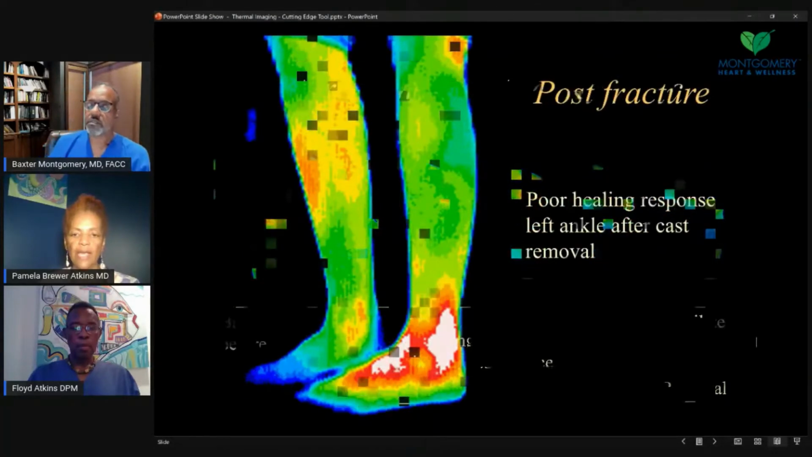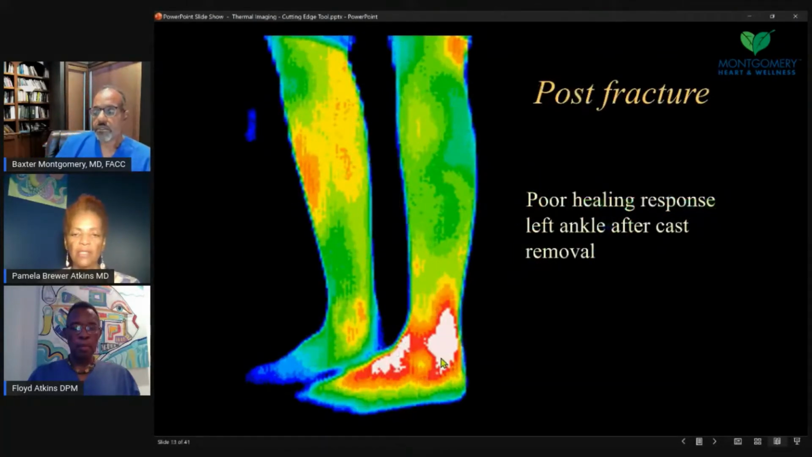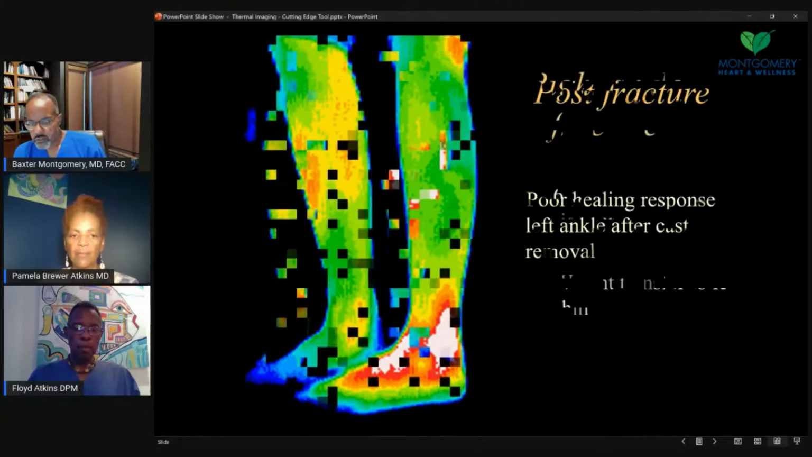And this is an ankle area. This is a person that had a cast for ankle injury, and once it was removed, it showed that it still had some poor healing there. It still had quite a bit of inflammation. So that was interesting to see.